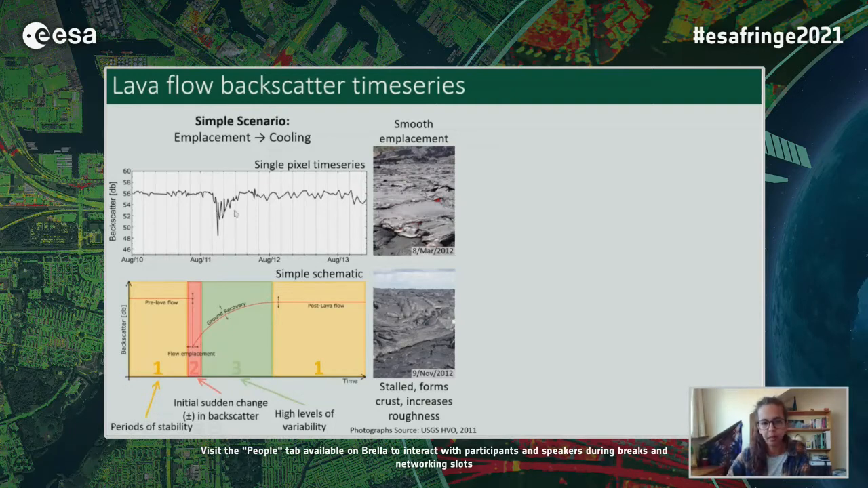The period of time after this, where the backscatter is relatively varied and increasing into what we call the post-lava flow stability level, where it's back to a uniform kind of value. And just to note that this post-lava flow stability doesn't actually have to equal the pre-lava flow stability, because the lava flow completely changes the ground surface, so it won't necessarily have the same values as it had before.